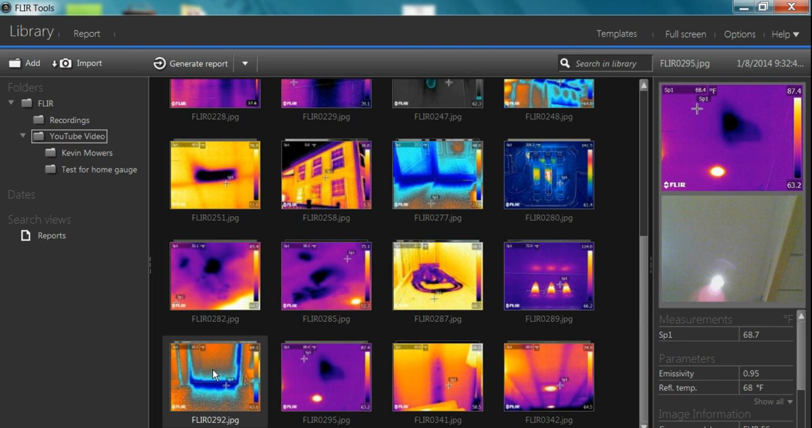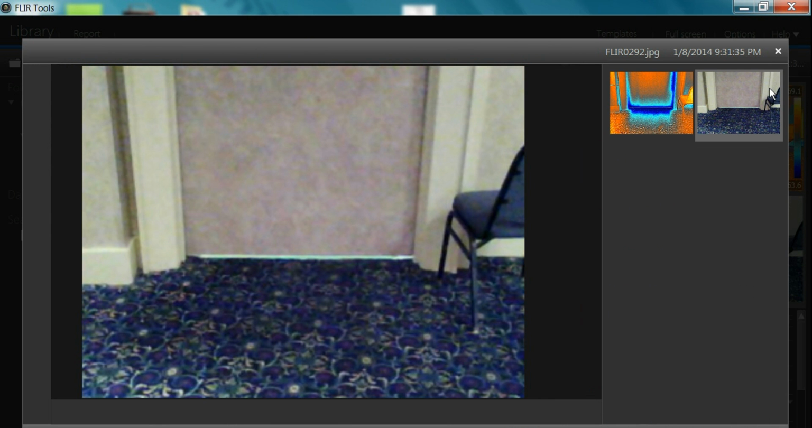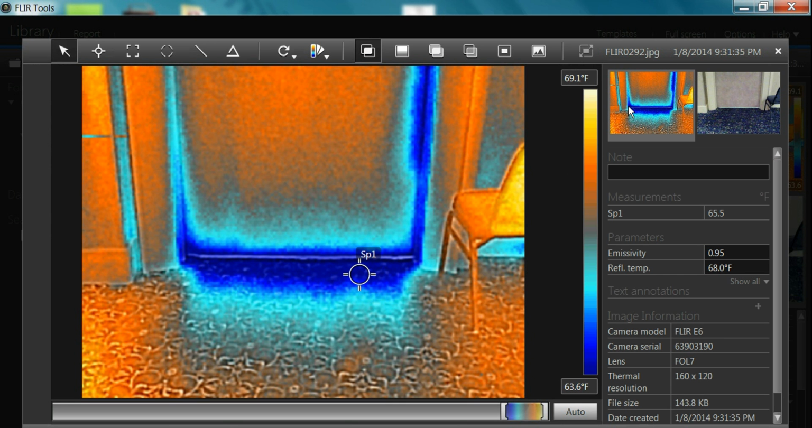Next picture I'll show you is how we use the camera for energy loss, insulation, ventilation. This JPEG picture you're about to see is a banquet hall that we were hired to scan. This is the actual banquet room, the carpeted surface here, and this door borders an unheated corridor off the kitchen. When we look at the thermal scan, we can see tremendous amounts of energy loss here. Air infiltration from the unheated hallway into the finished room. Waste of money.